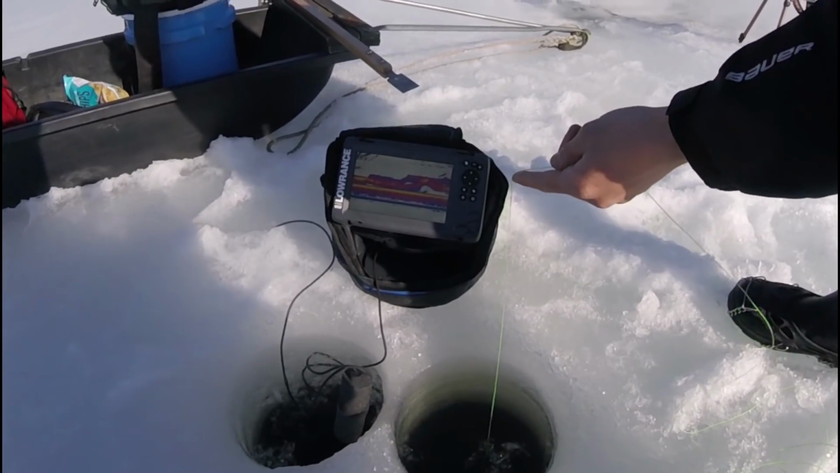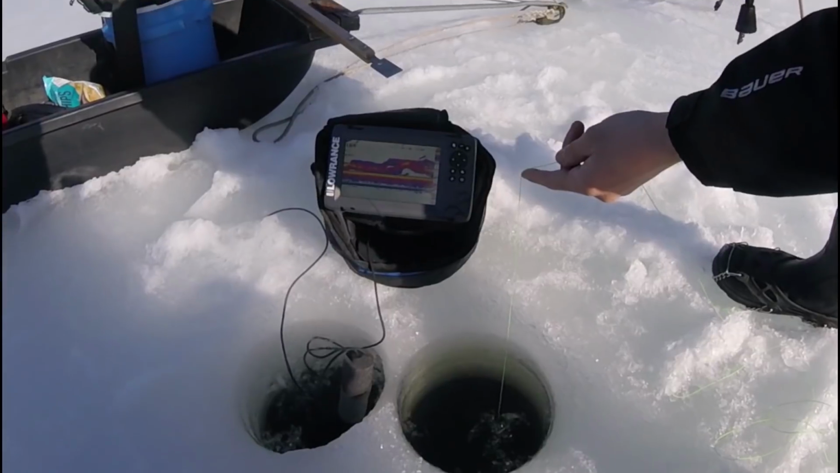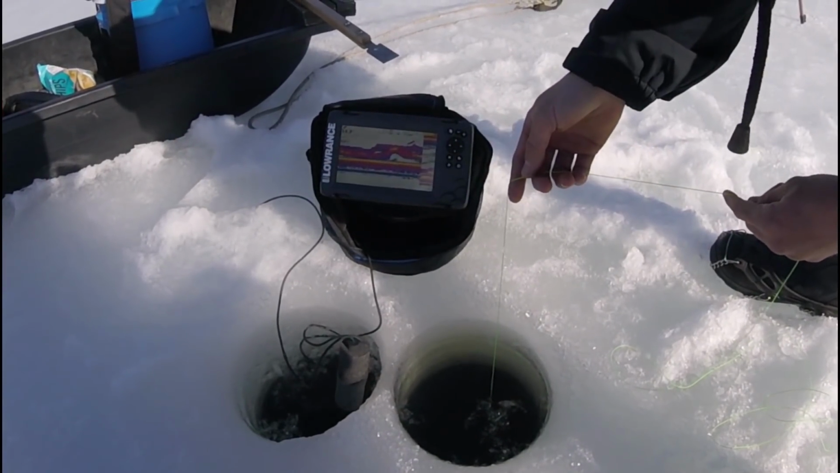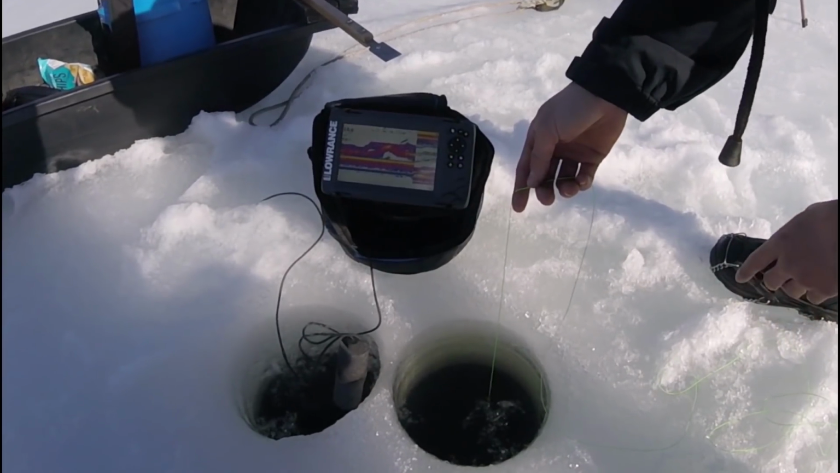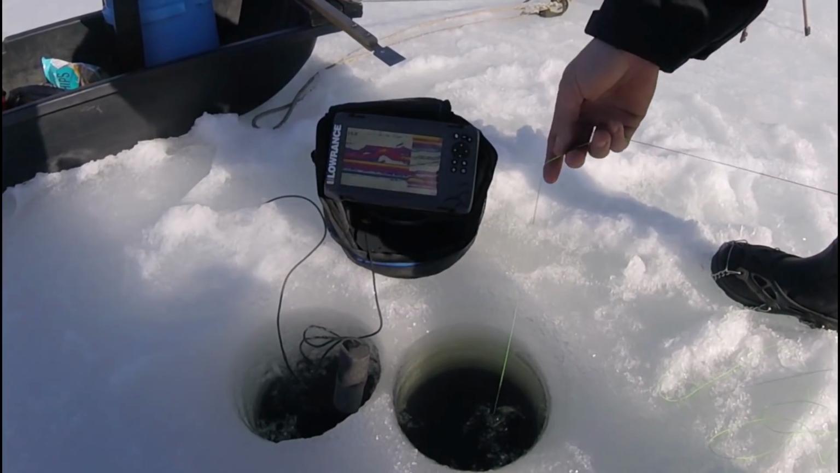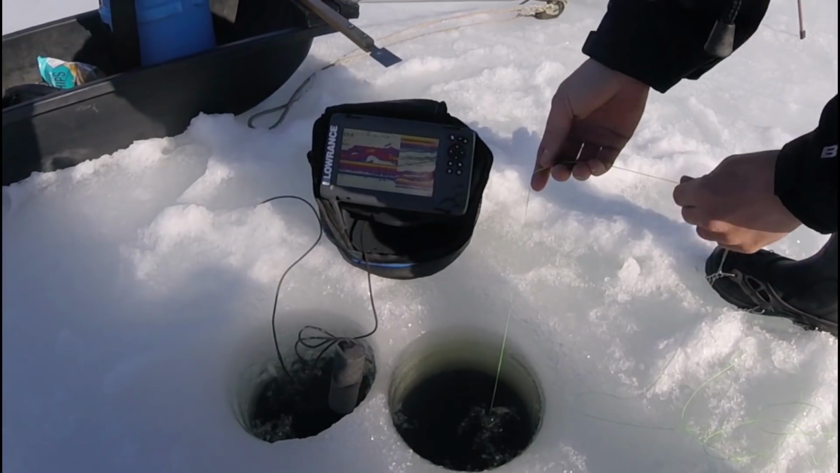Hit that minus button on the top. Hotter. See, look at the size of that fish. This is like a 20-pounder. Okay, keep him coming, keep him coming. He's coming up. He's coming up. Make him work. There you go. See how he jumped? Yeah.